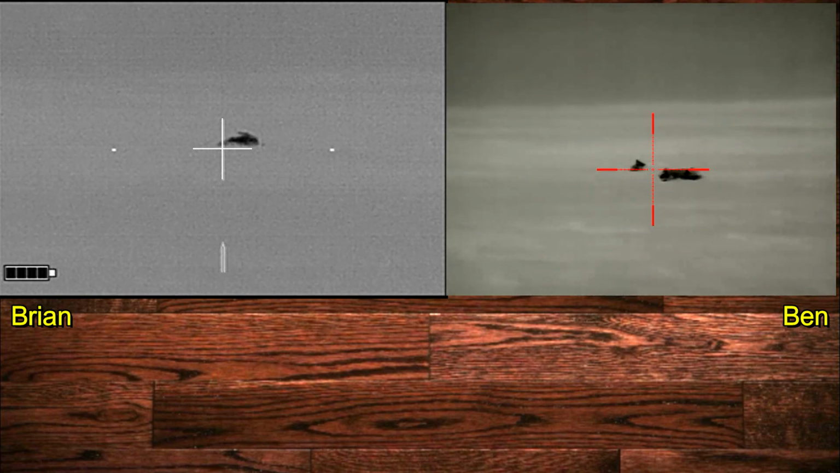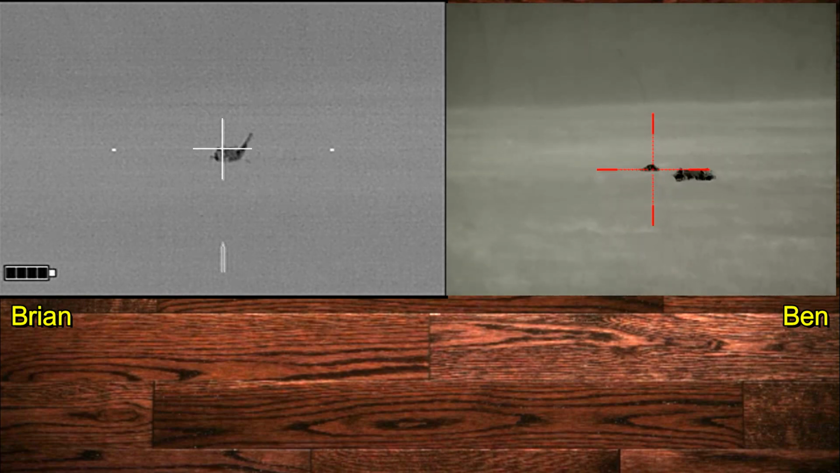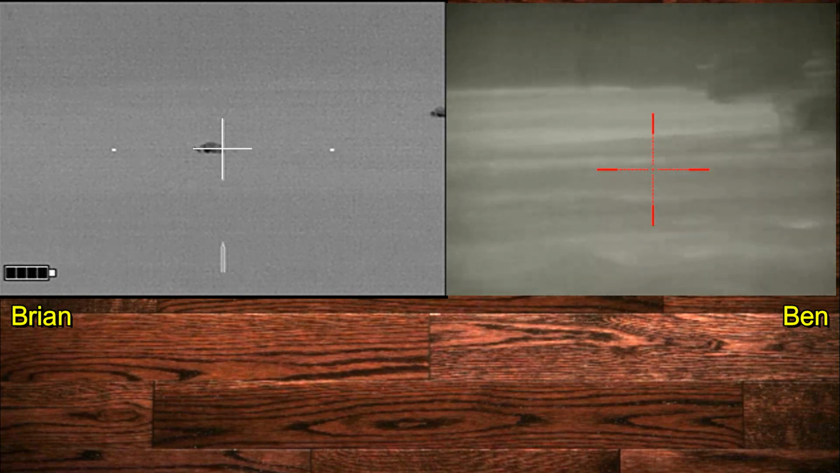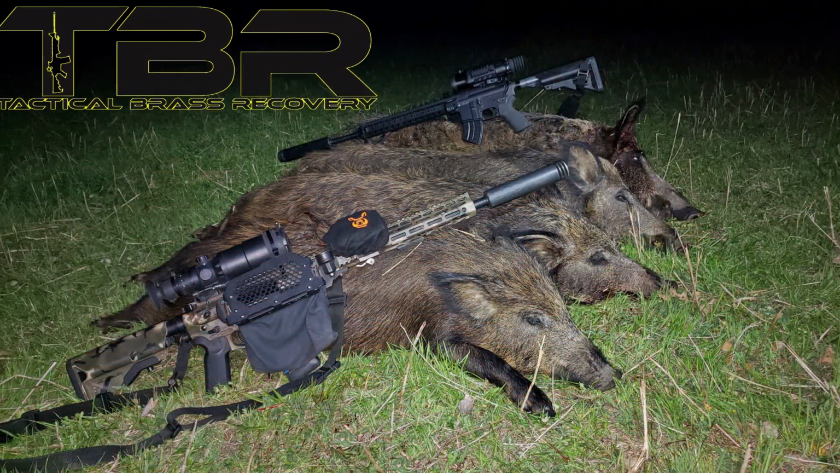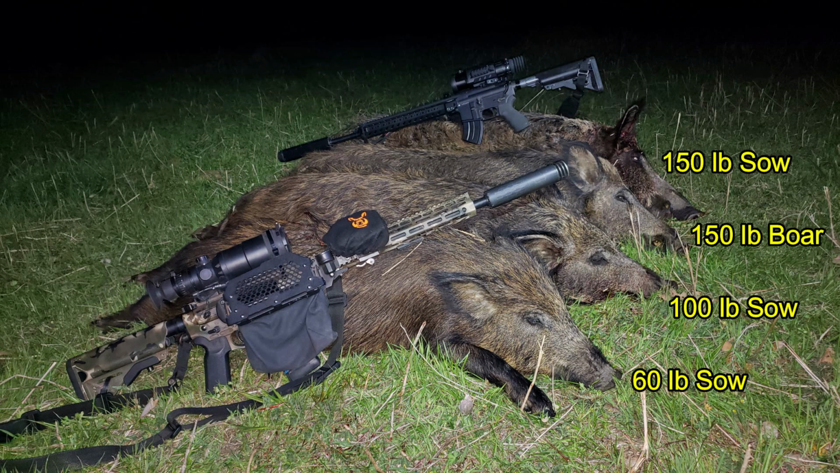These last few shots are just quality assurance shots on hogs that are down but moving too much. Brass Catcher by Tactical Brass Recovery. We came away with 4 hogs, 1 boar, and 3 sows, none of which were pregnant.